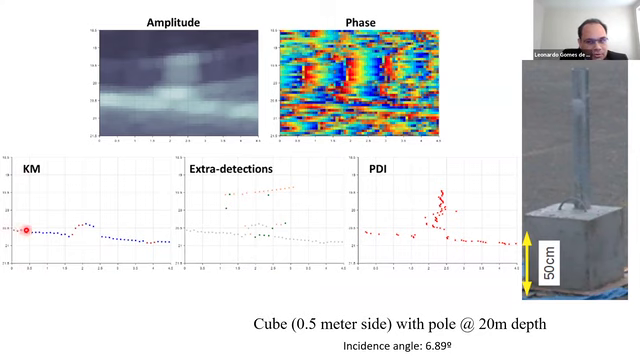Note that the solutions focus on the bottom and ignore the pole. With the extra detection feature, a paid feature, we kind of can think that we have something around here. Okay, maybe we are tracking the pole, but the shape does not correspond to reality. And the PDI solution adequately represents the pole and the cube.